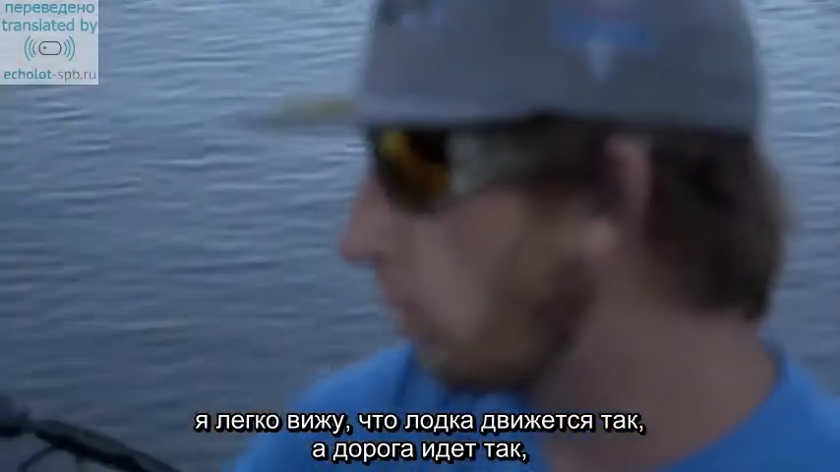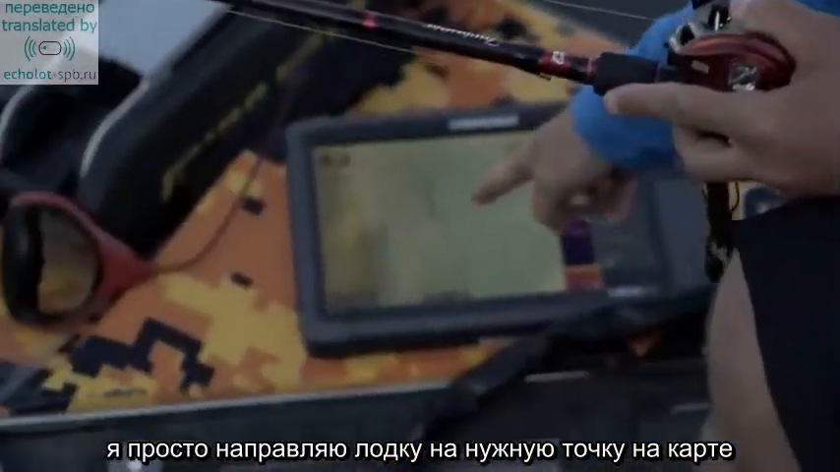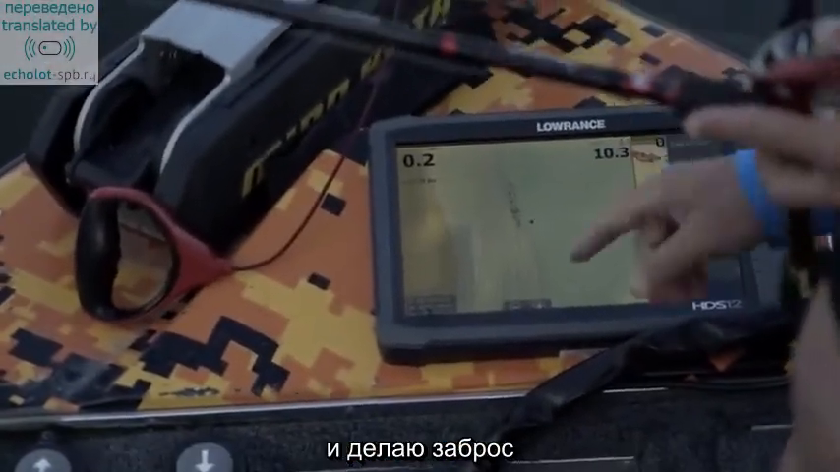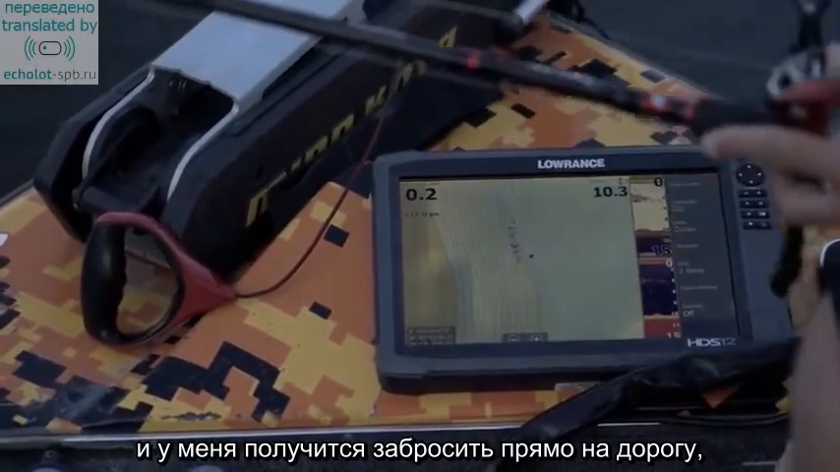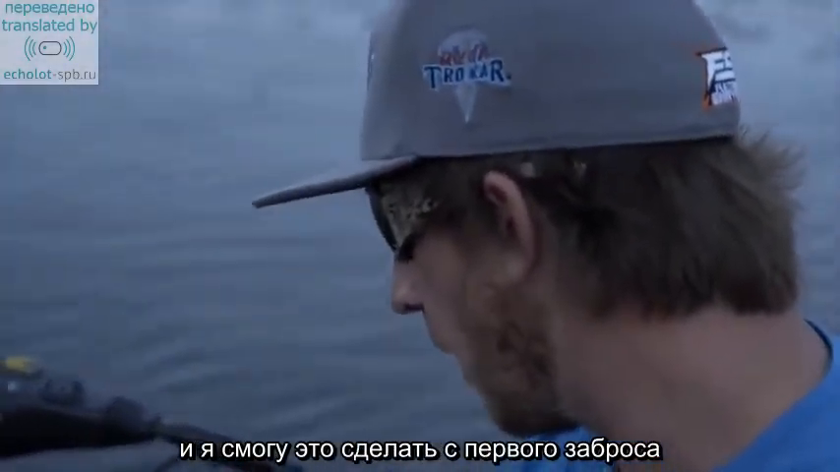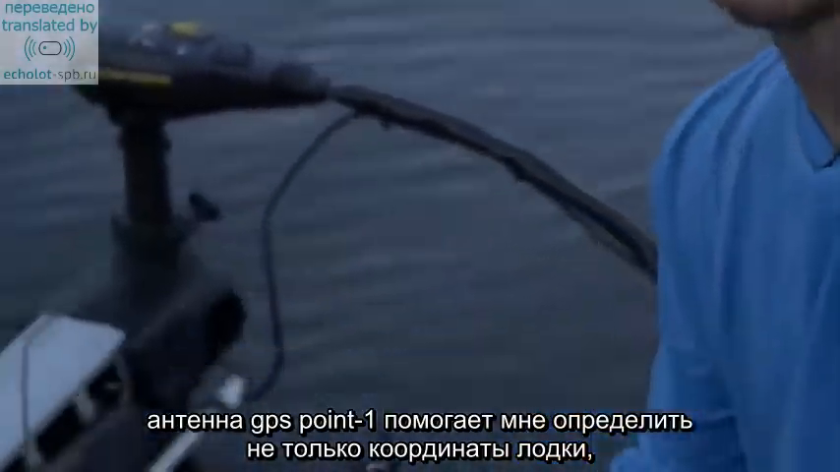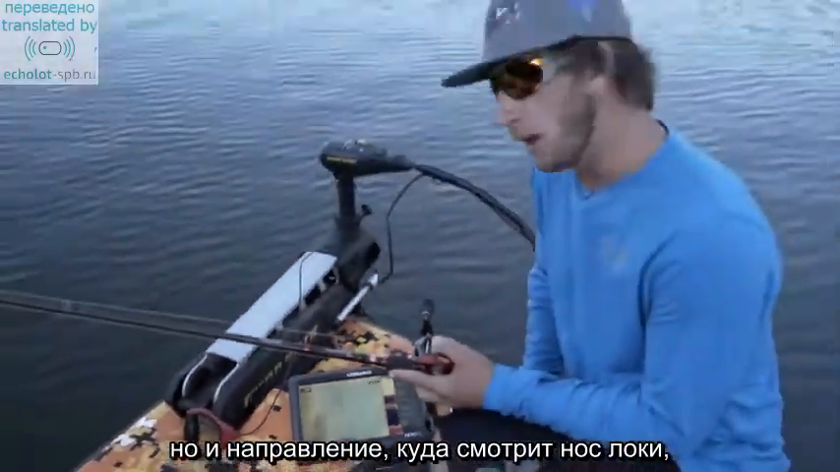So if I want to make a direct cast at it, all I have to do is simply point my boat directly at that waypoint on the screen and make that cast, and I'm going to be able to hit that road or the riprap, whichever I decide, pretty much on my very first throw. So that 0.1 antenna helps keep me dialed in on exactly my position and where the front of my boat is pointed so I can hit that rock pile every single time.